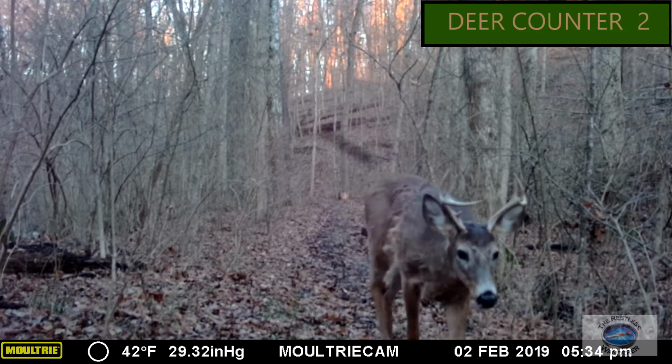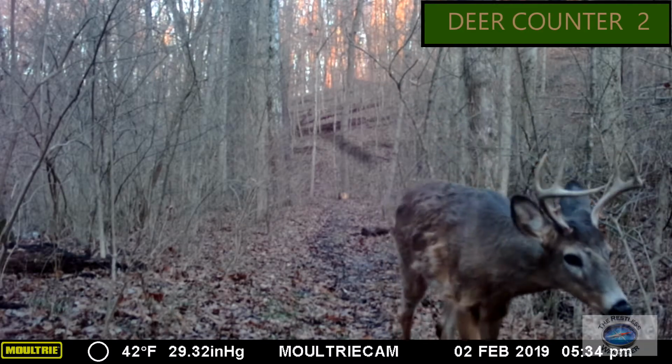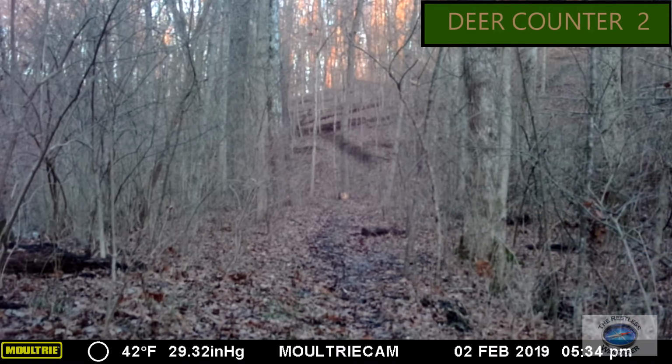So you notice here that it suddenly alerts, and I don't know if it's listening to the camera or hears the camera, but a lot of the deer seem to be really interested in the camera, like they're sniffing on it or seeing if it's food or whatever, and you'll see that on another clip.